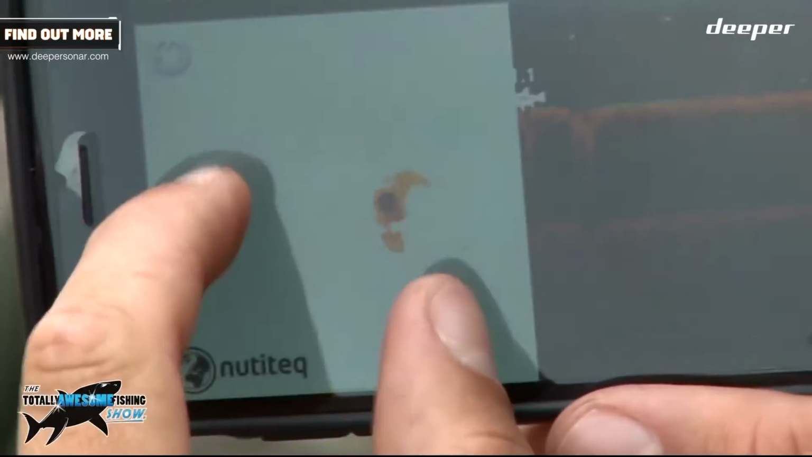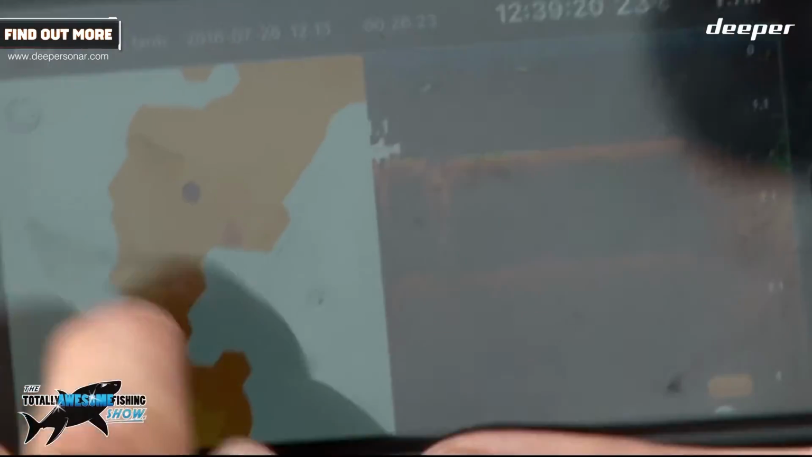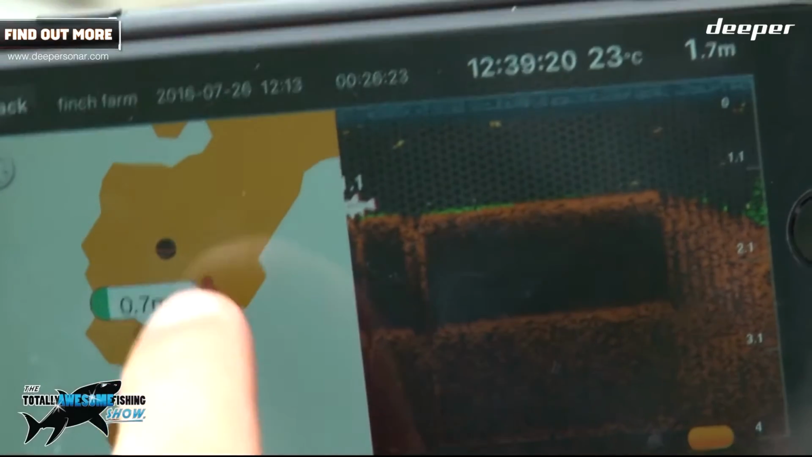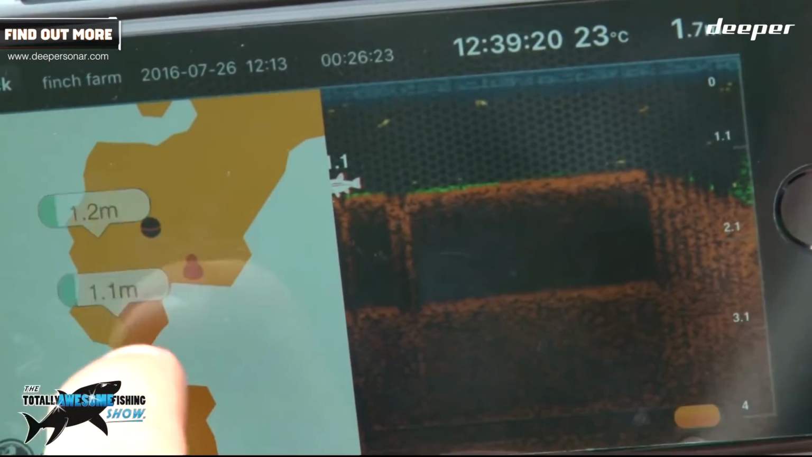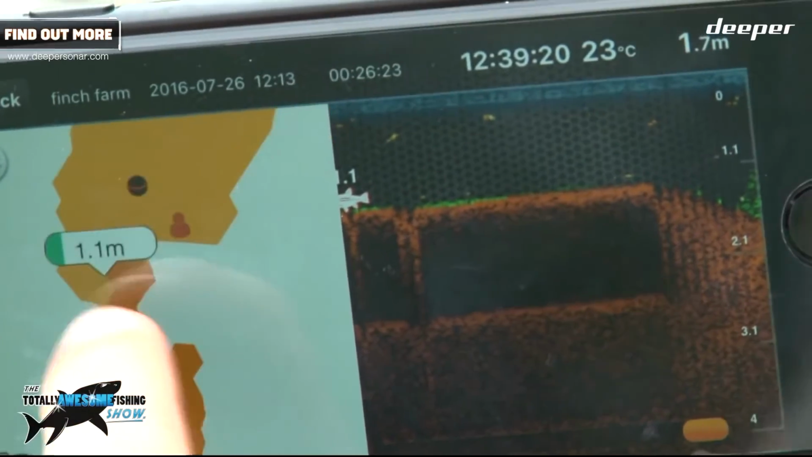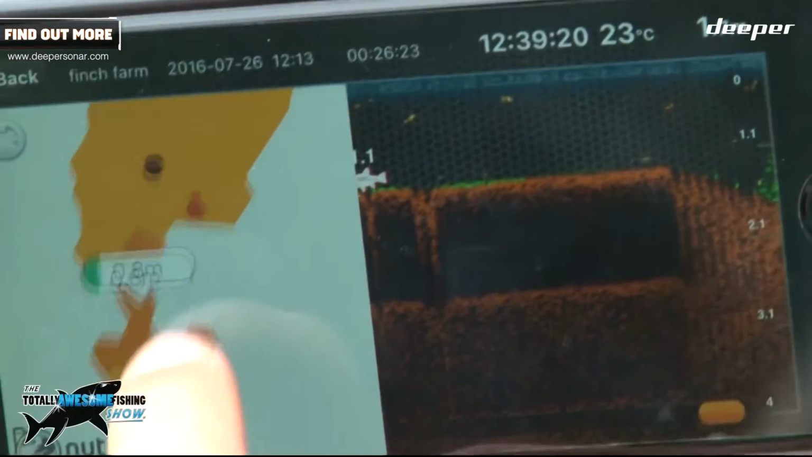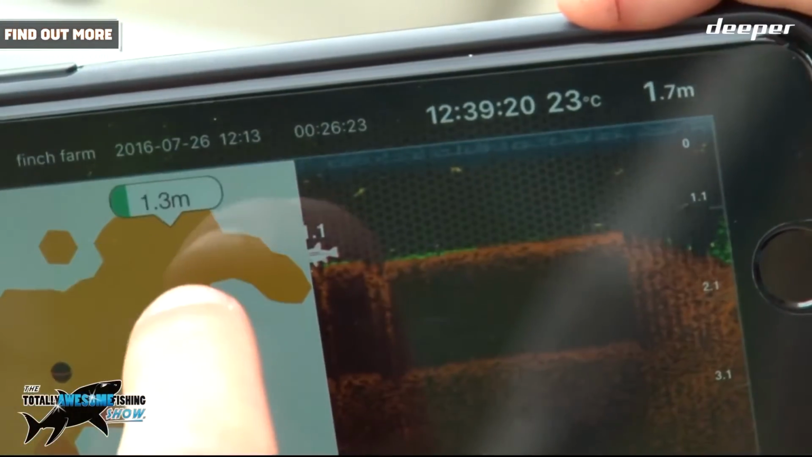I can click on it, zoom in on my map. This is the Finch Farm, the lake we are fishing. And I can tap anywhere on this screen on my map, and it shows me exactly what the depth is at that area of the lake. So you can see 1.1 meters, 1.1. The dark orange is much shallower, 0.8. Again, most of it's about 1 meter to 2 meters over in the far end of the lake.